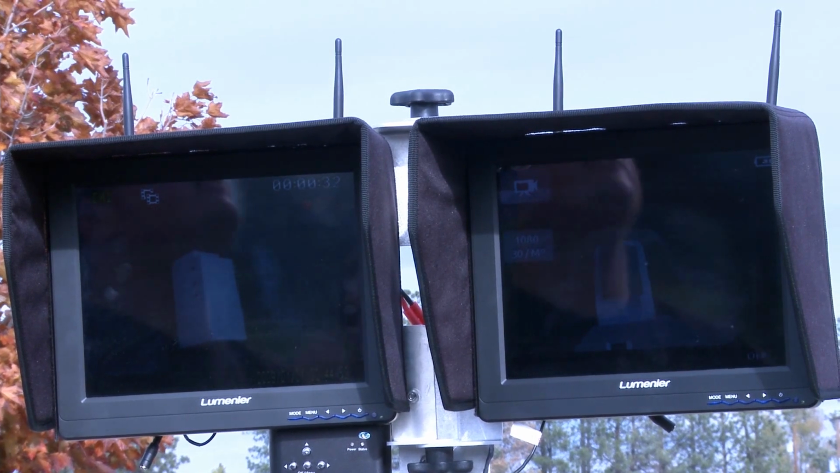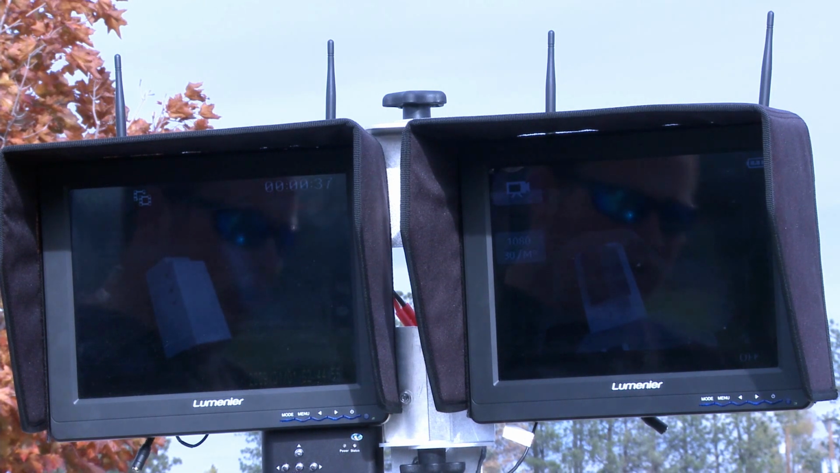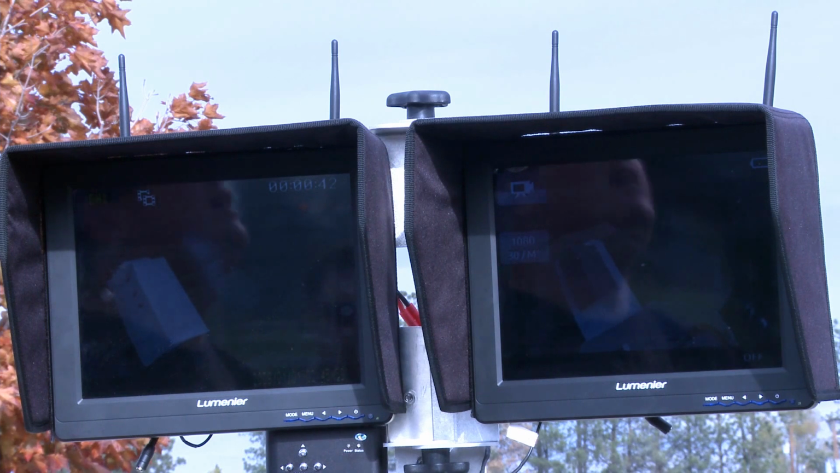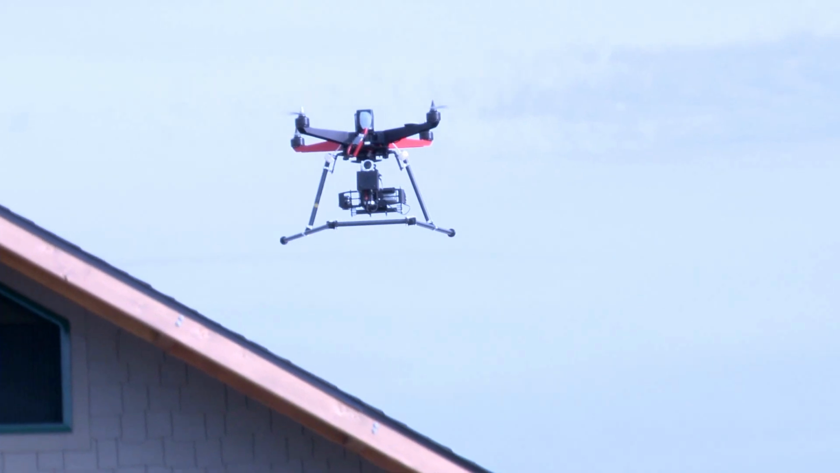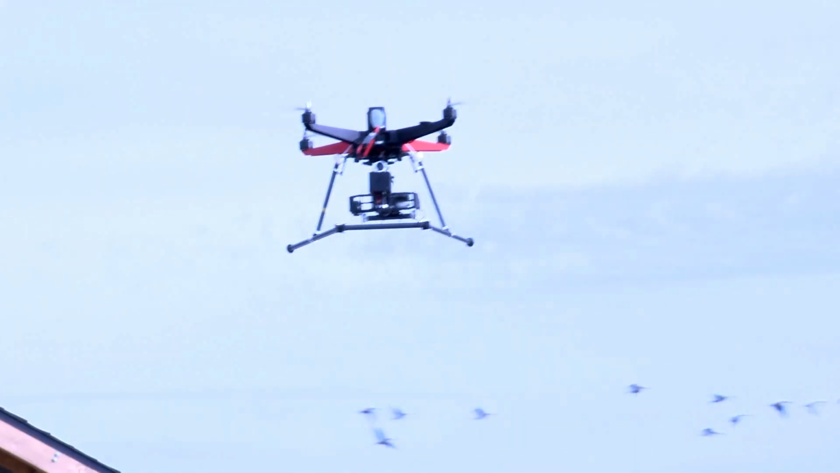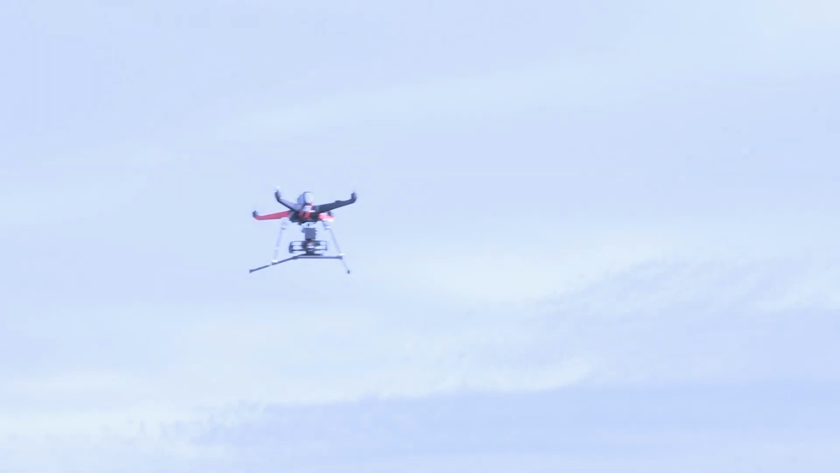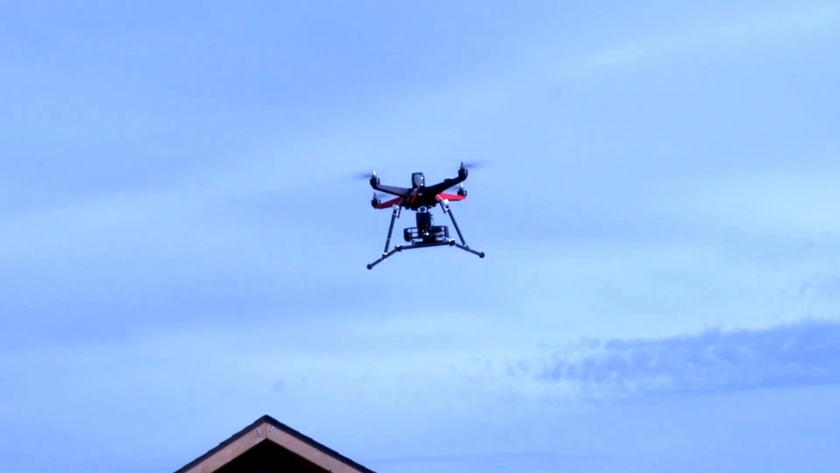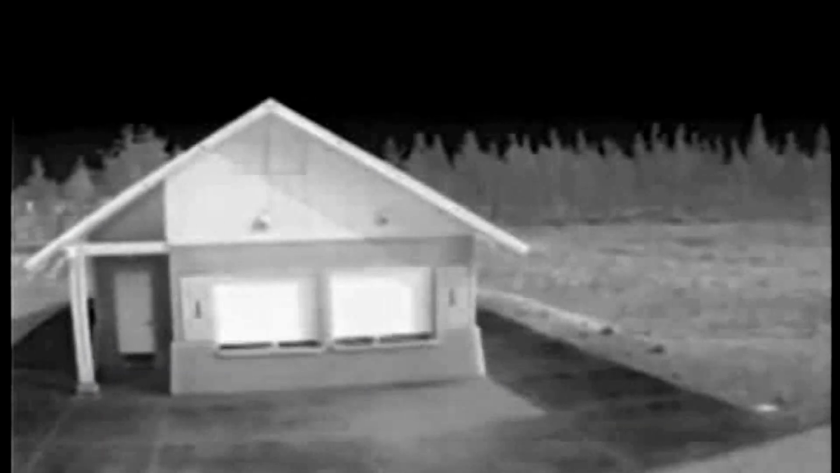So we're going to go ahead and lose some elevation here. I'm going to decrease our altitude. I'm going to bring the stick down below 50% throttle. So that's going to tell the flight controller that we need to descend now. So we're going to go into a nice gradual descent. You see I'm just about where the building is. I've raised the throttle just a little bit to hold that altitude. Tilt the camera up just a little bit more. So you can see I got a nice front view of the building. Looks real good.